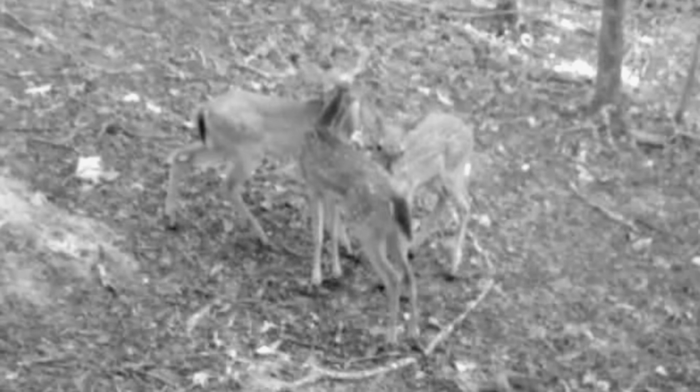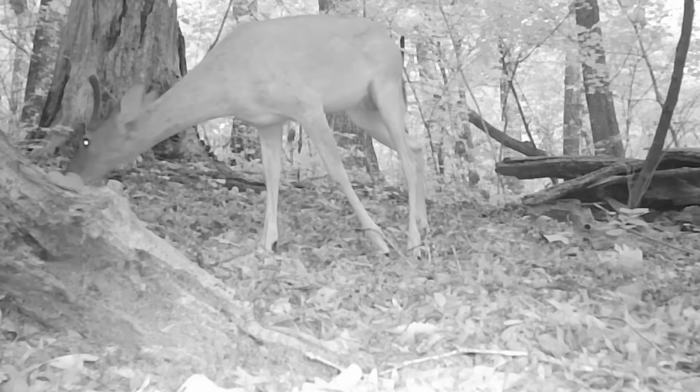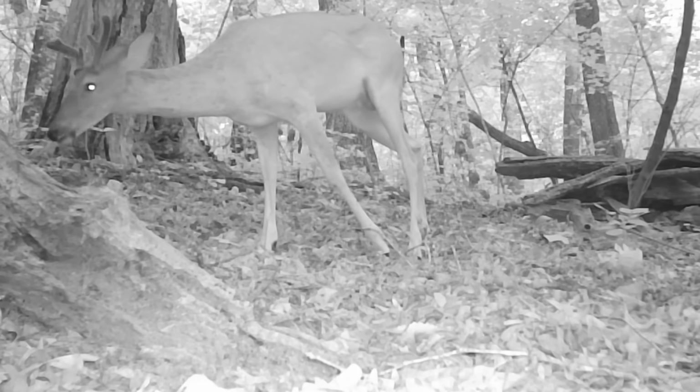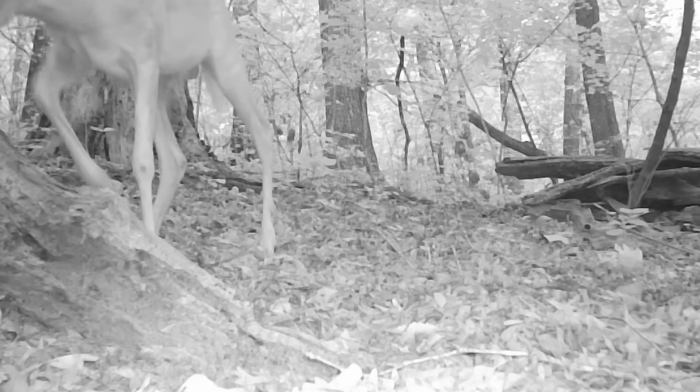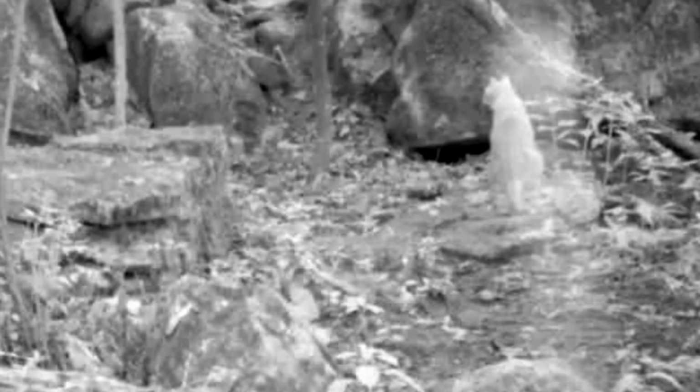Here's the triplets huddled up together early one morning. What are they up to? And here's a buck on top of the ridge, coming down, just browsing. And that looks like old Yaller, getting an early start when it's cool in the morning. And the little fawn's following Mommy around across the ridge.